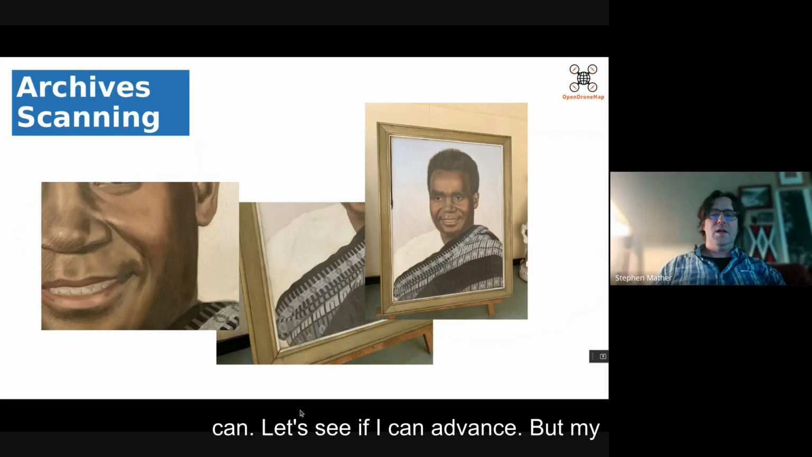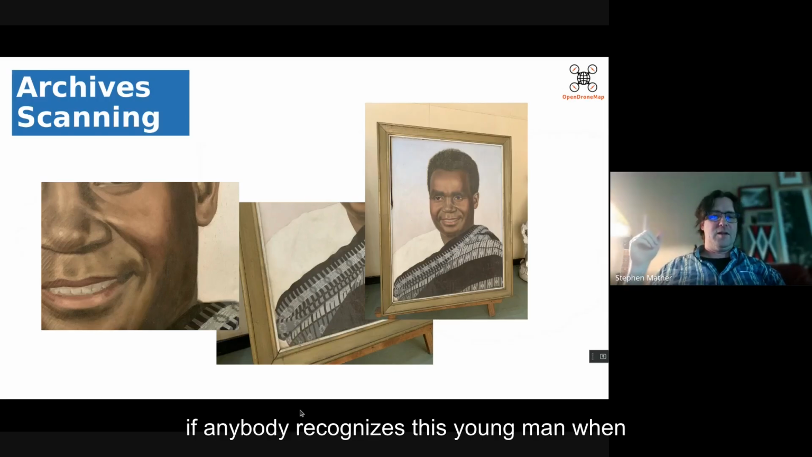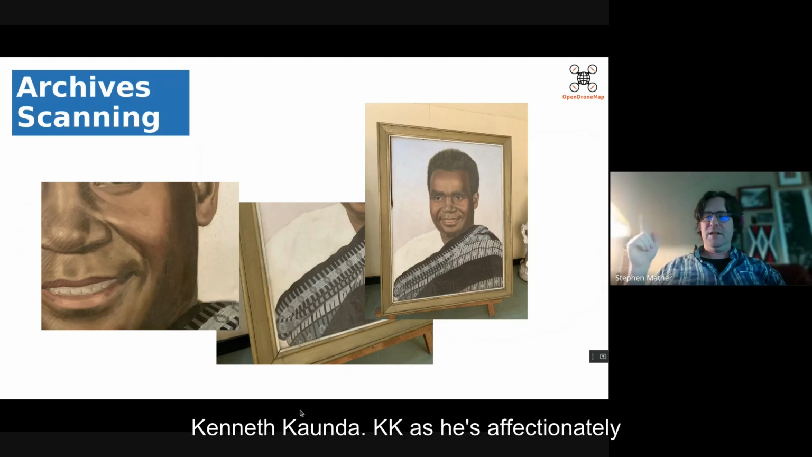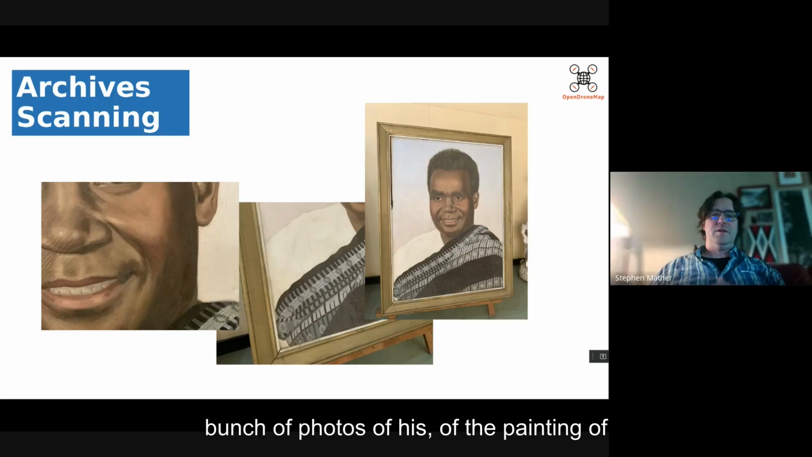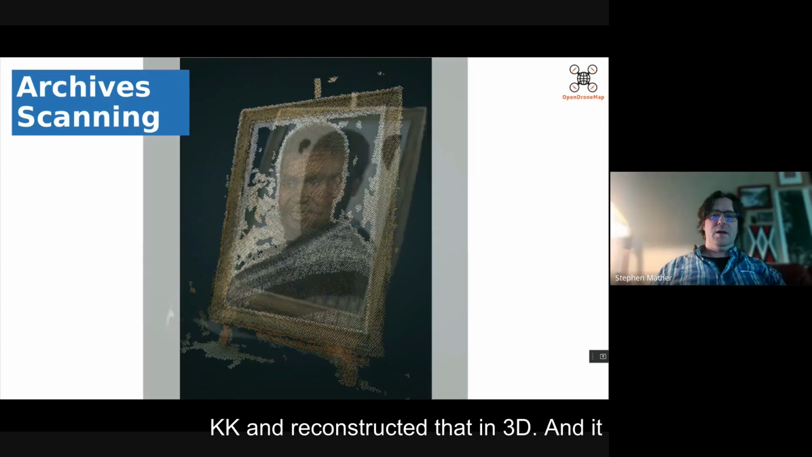If I can advance. My first example is of, I don't know if anybody recognizes this young man when he was young and hopeful, but this is Kenneth Kaunda, KK as he's affectionately known, the first president of Zambia. I was at the National Museum and took a bunch of photos of the painting of KK and reconstructed that in 3D.